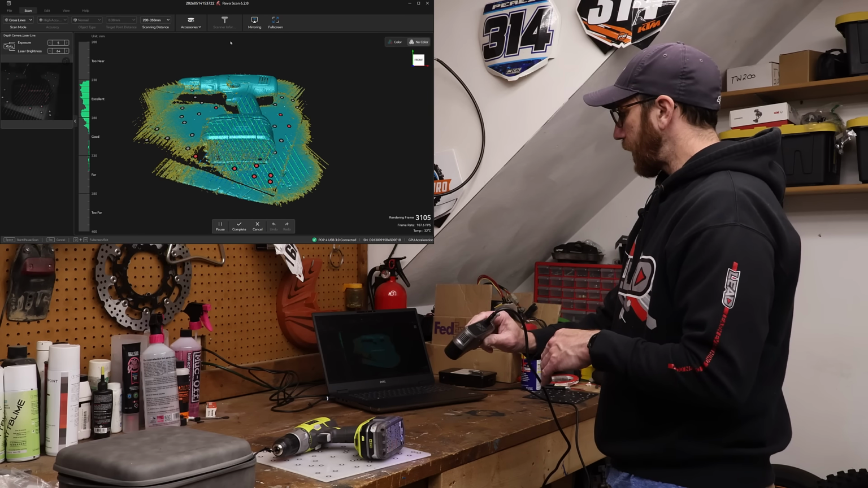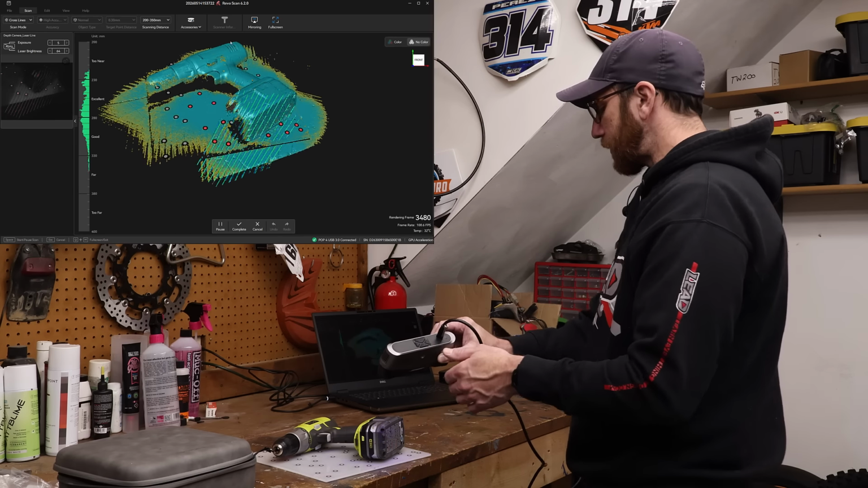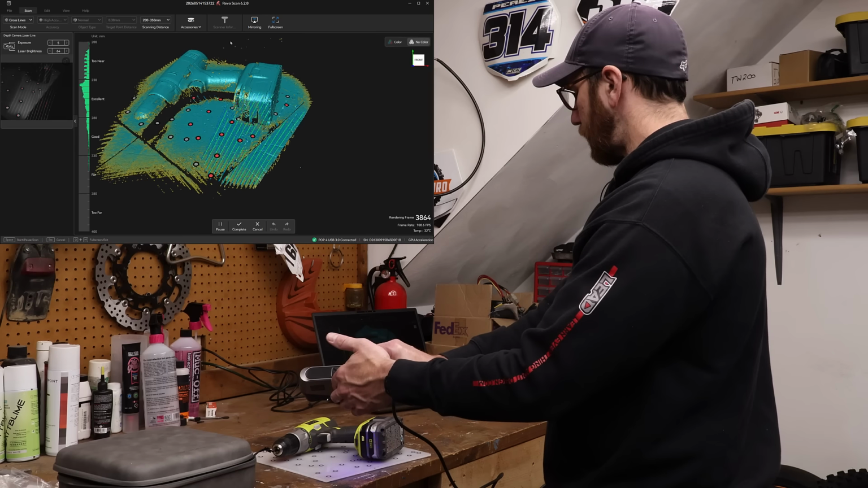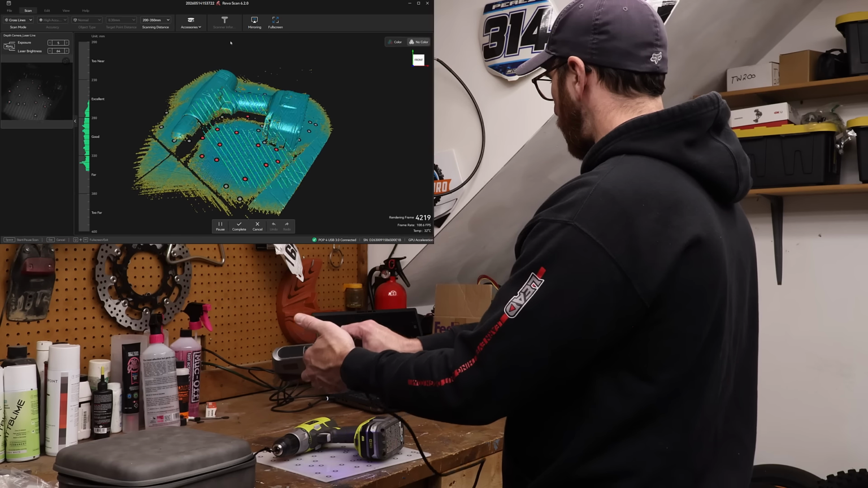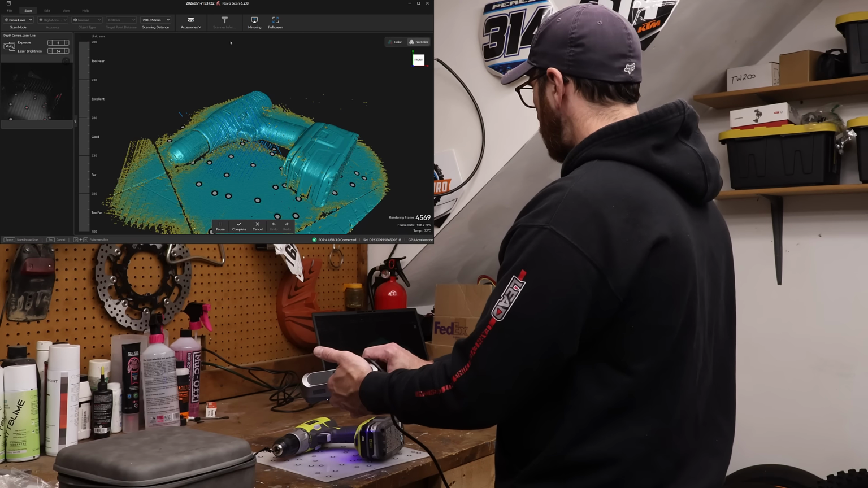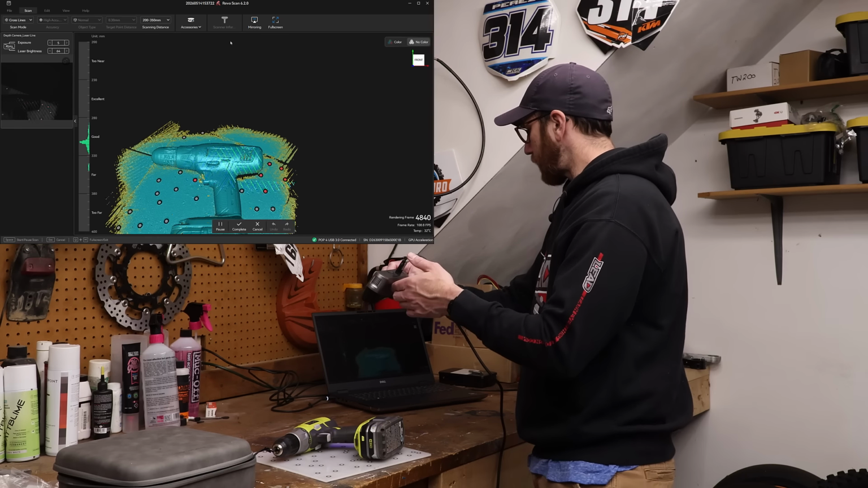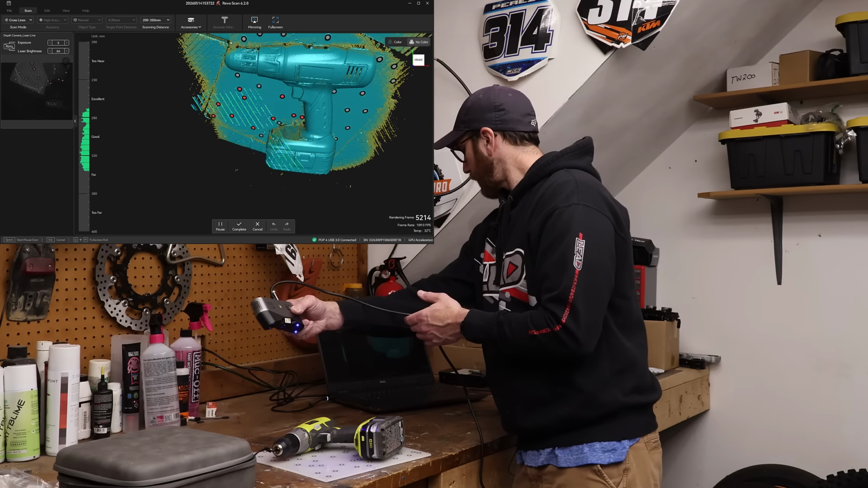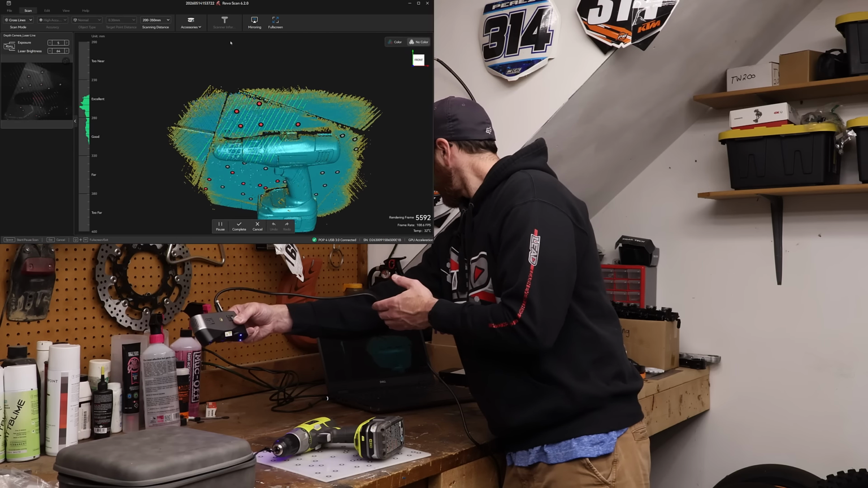It gets tricky to get the bottom because you really want to be perpendicular to what you're scanning. And the problem is I can't be perpendicular to the part and also get marker dots in the screen. So that just is kind of a disclaimer or a disqualifier for being able to do that. And I'm not going to fully scan this drill, but I just want to give you an idea of each mode scanning the same object and try to get that magnetic tray area. There's not really enough marker dots up here.